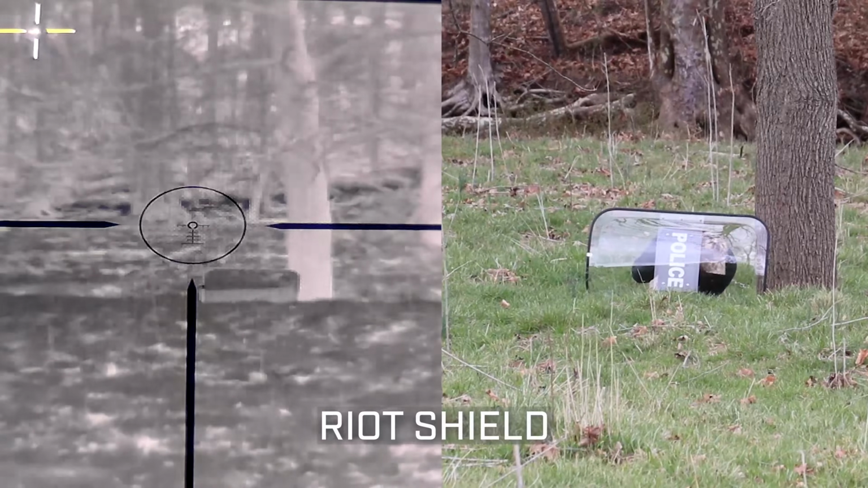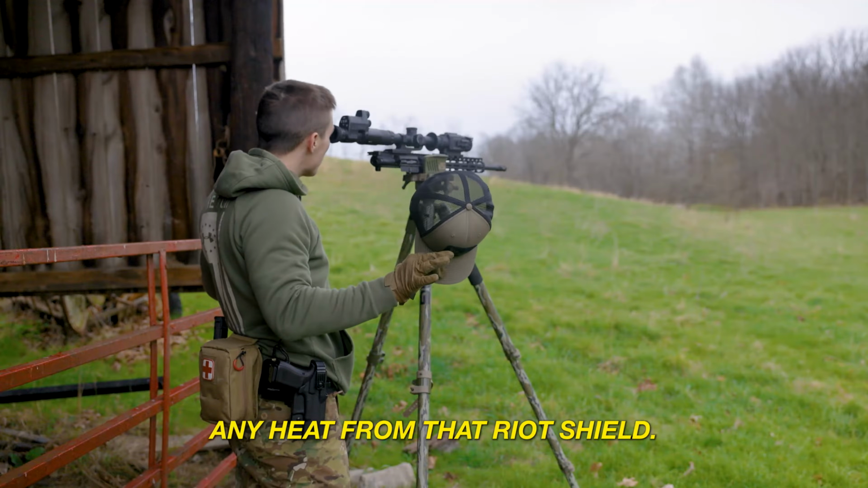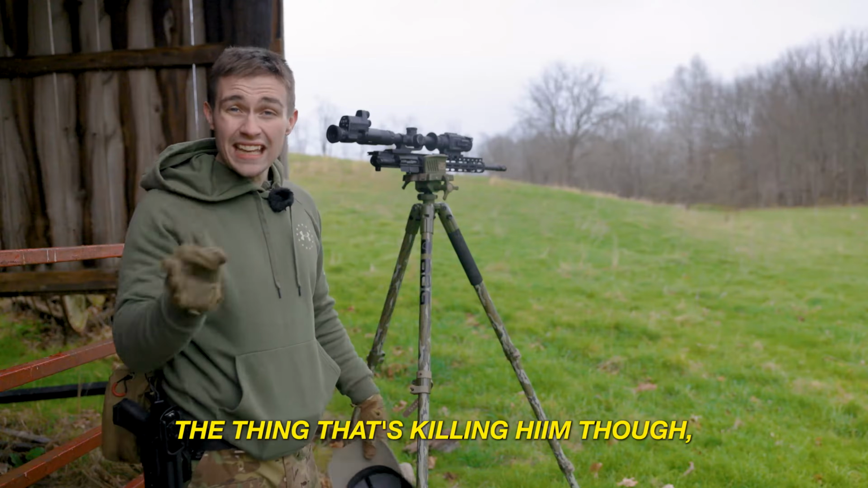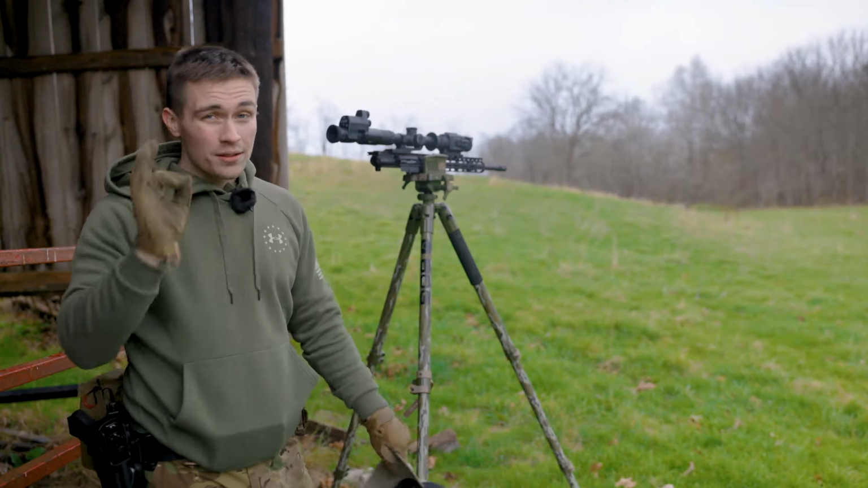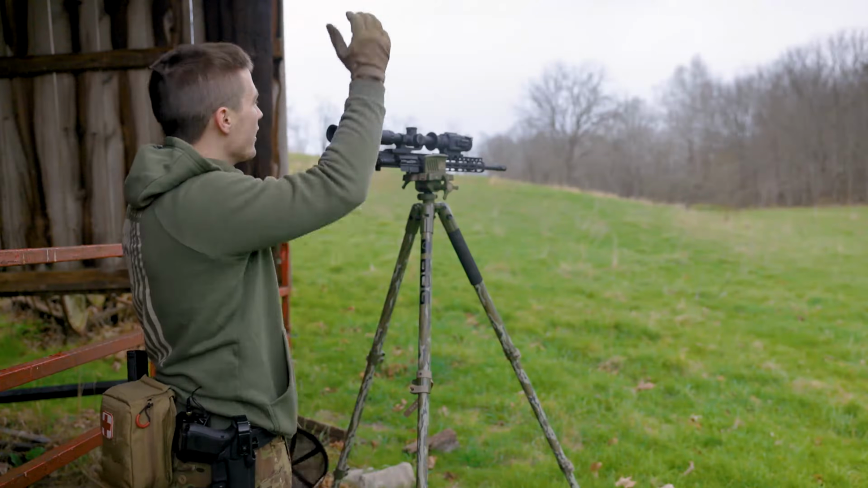Oh, man, perfect. It's not picking up any heat from that riot shield, and it's blending really well into the background. The thing that's killing him, though, is that he's right beside that tree. Come away from the tree. The tree was hot, and Sparky's riot shield was so cold that, all right, now try it.